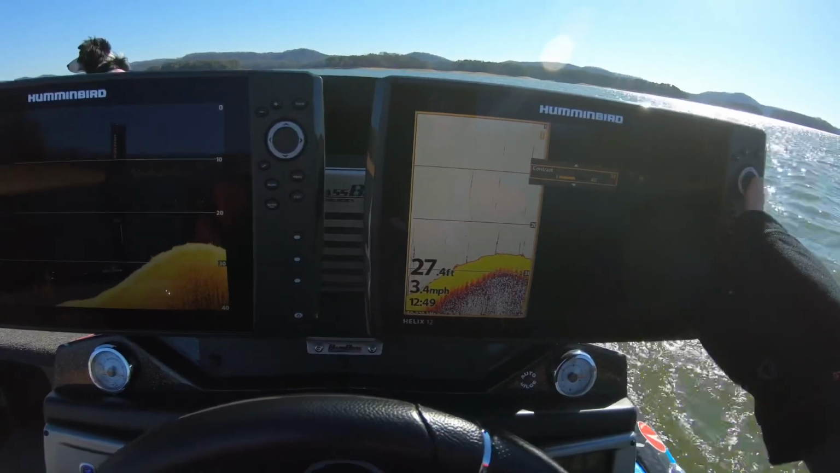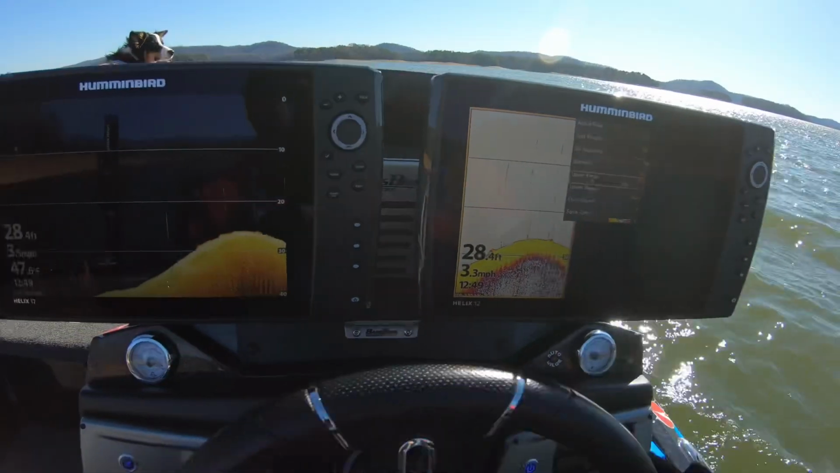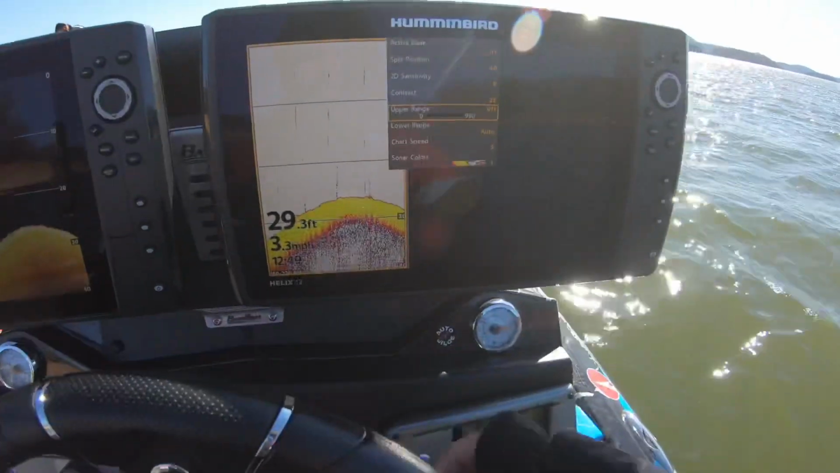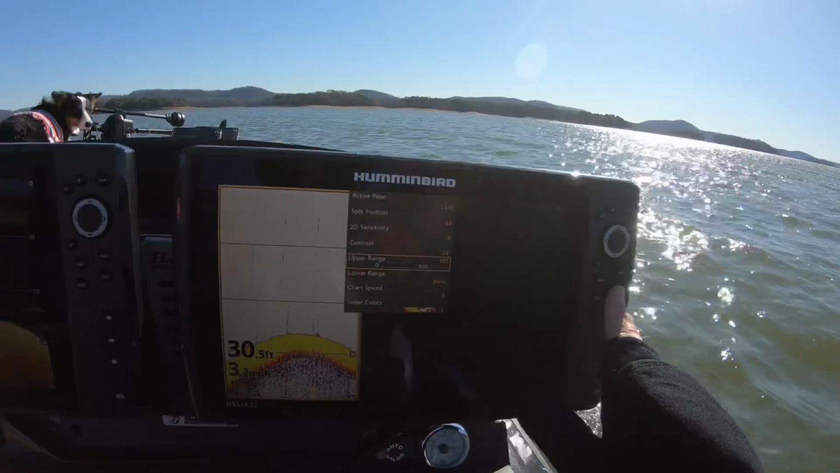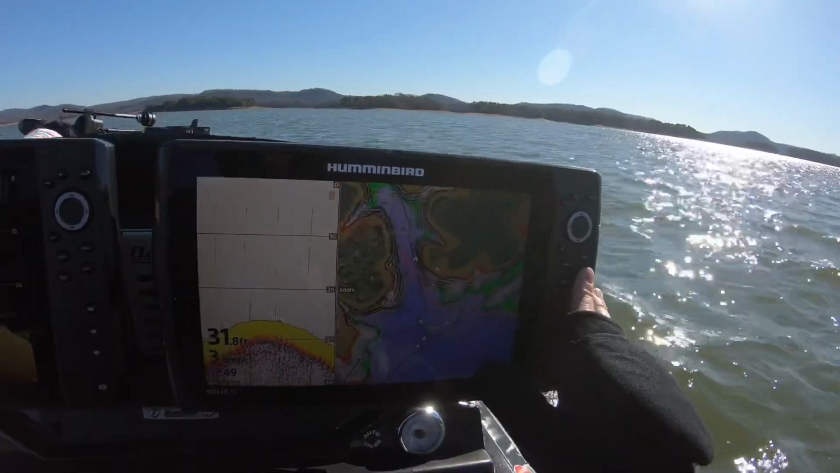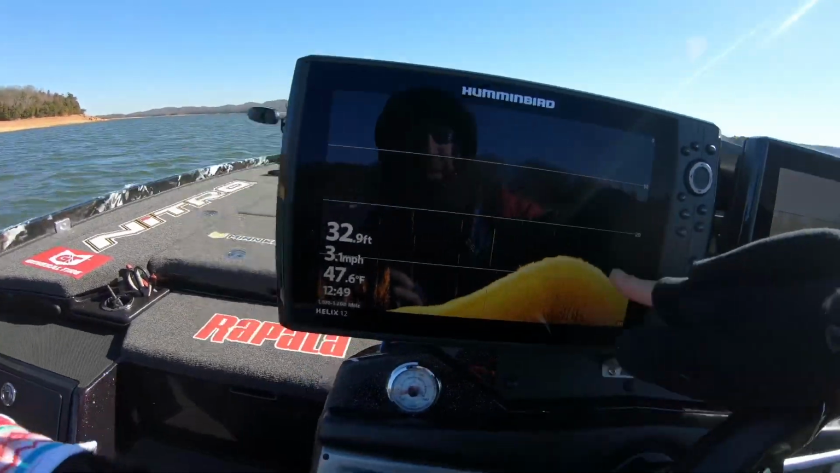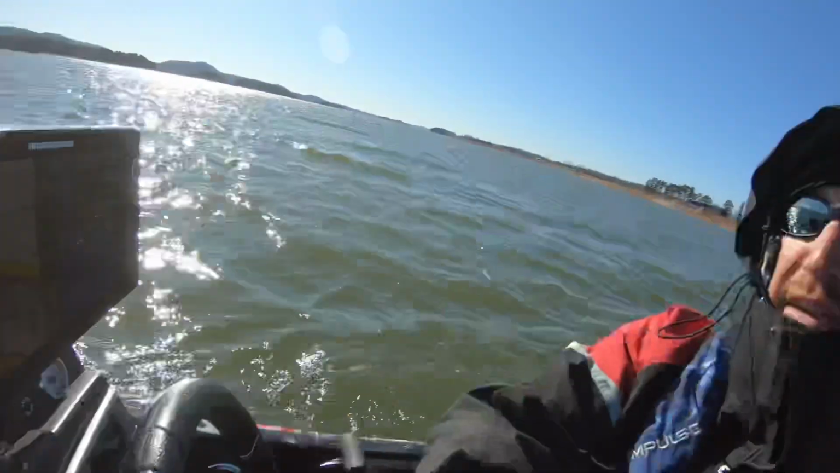I've actually not adjusted anything on my sensitivity on it just yet. Contrast, let's bump it up just a little bit. And it's pretty well good to go. I leave it on auto because that's the one I run when I'm running down the lake, and I will turn my chart speed up a little bit on that one. That's it, that's my setup right there. I'll dial this in and get rid of that little bit of interference, but really no big deal. So that's the setup that I use on these.